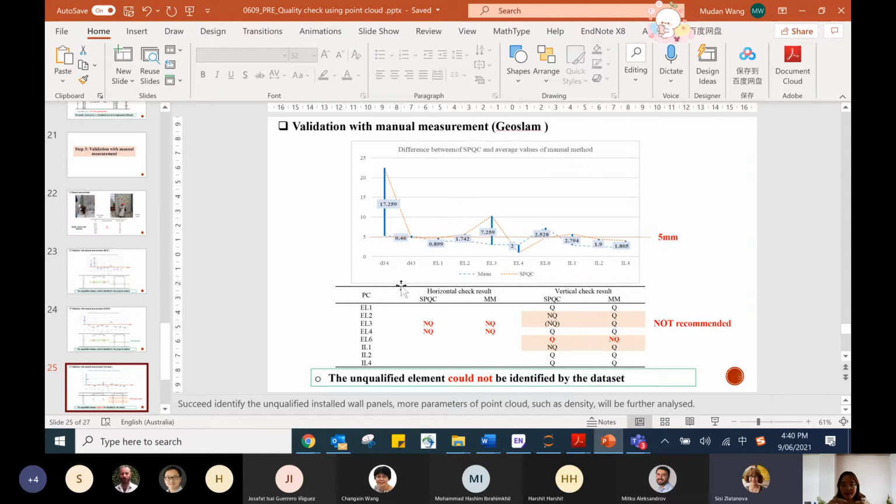Spacing is the distance between two points. Because it's not very dense, the spacing could be larger than the others. Okay, I'm just trying to understand, or you need to explain why it will identify some panels which are actually installed properly, but then identified as needing to be rectified, right?